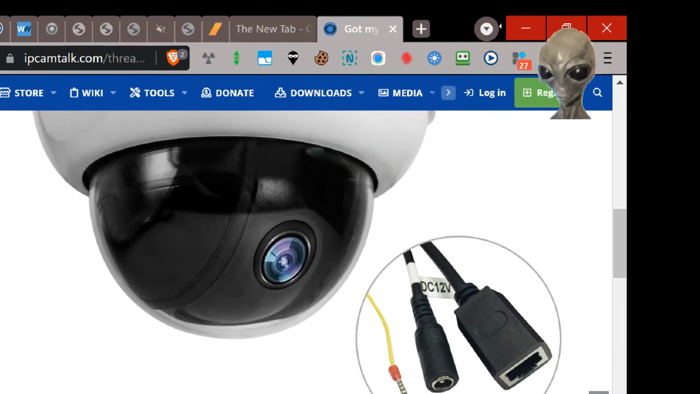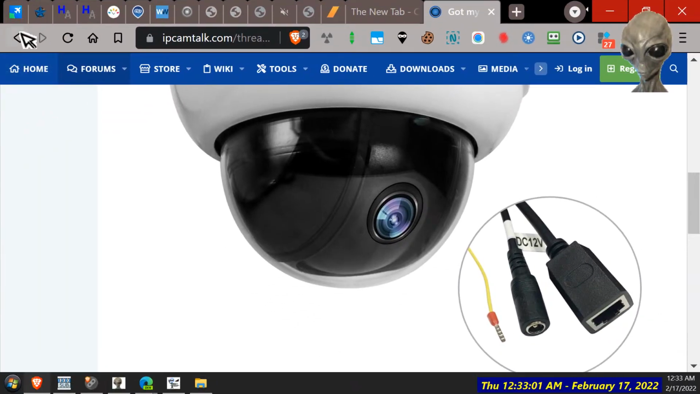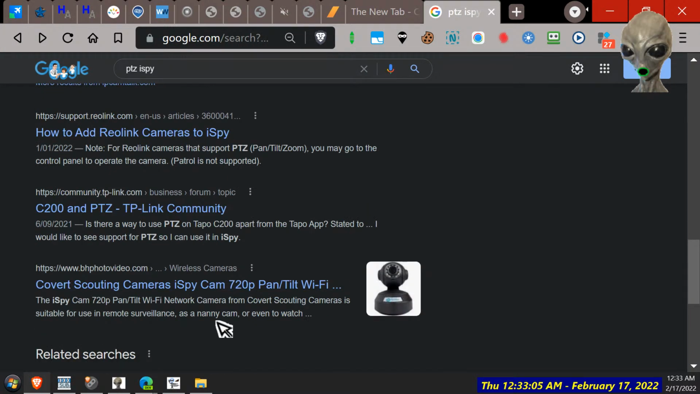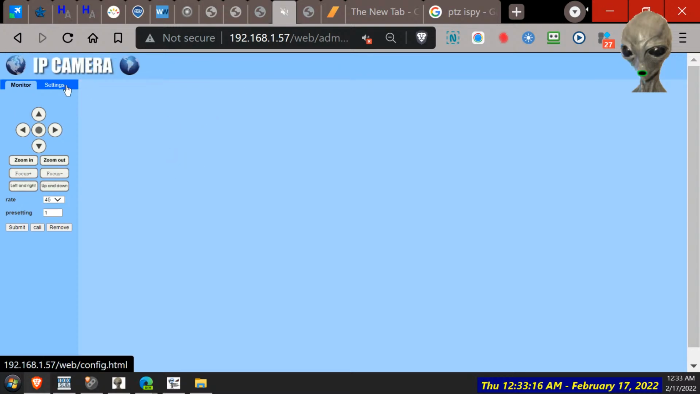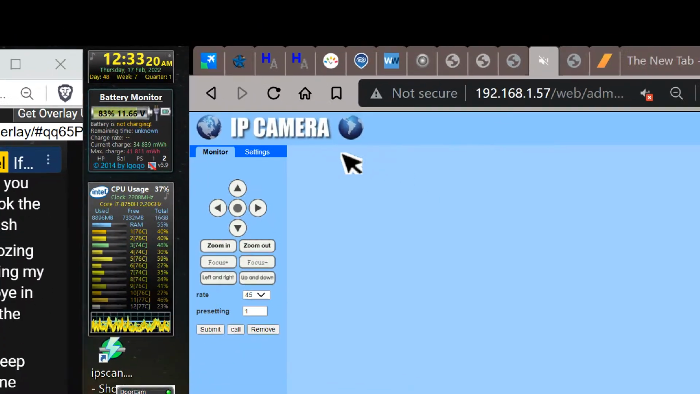Okay, so it's just something else. That's why I didn't bother with it, because it's going to take a lot of playing with. So yeah, what was the make of the camera? I don't think it has any make. It's just called IP camera, because there's no clue whatsoever.